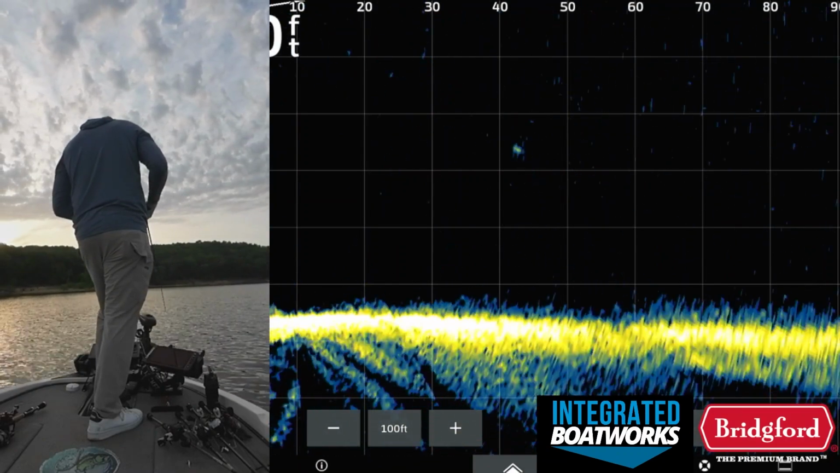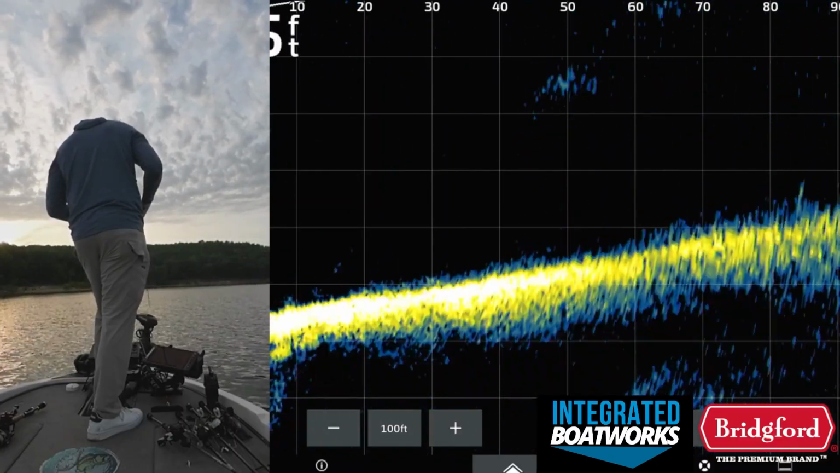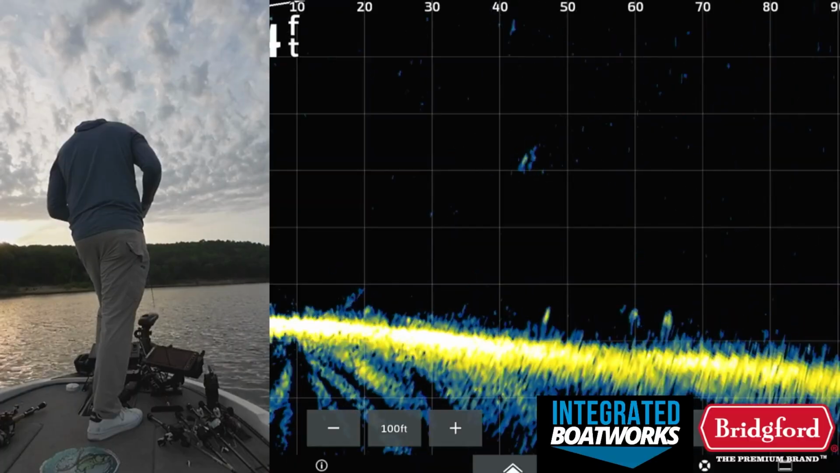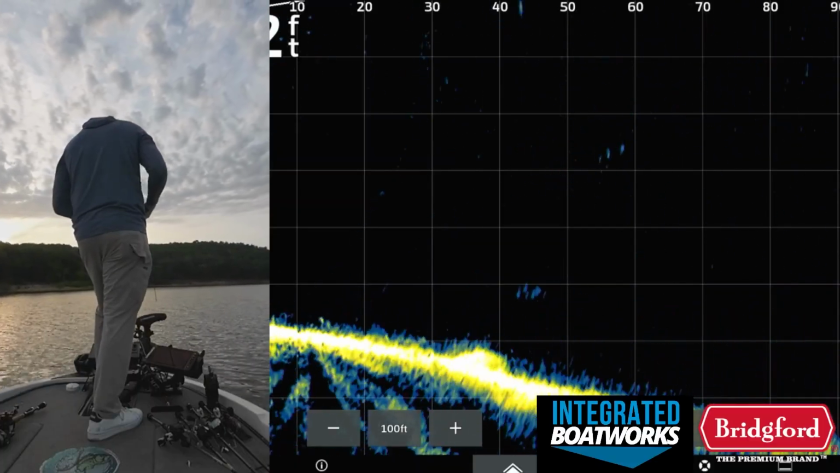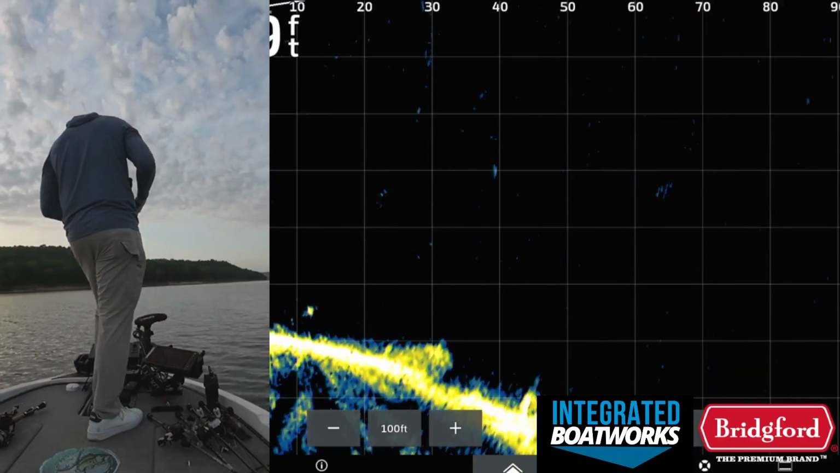Scope around to see if I can see any more. They're high up in the water column up here. They would eat the hover. We'll try that here on another fish here in a second. We'll see one. There we go. This one. There you go.